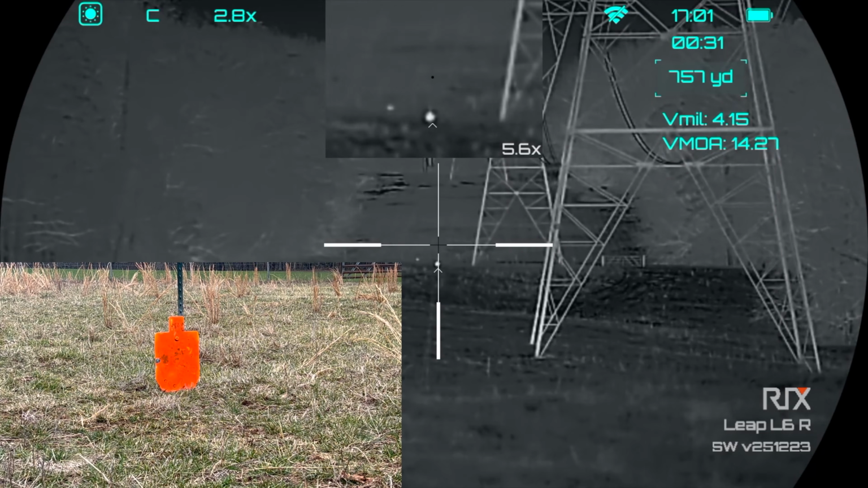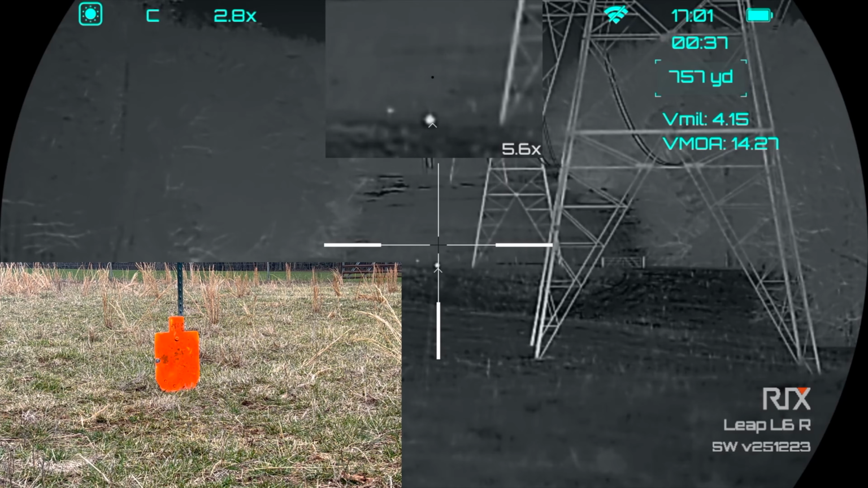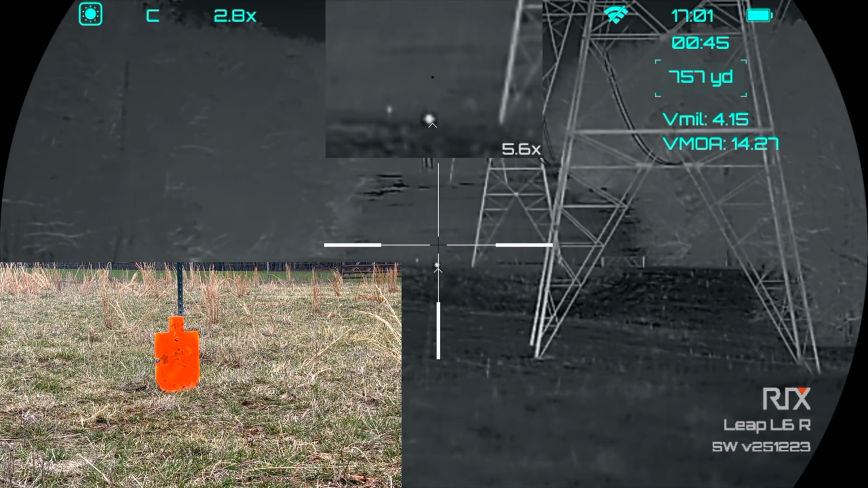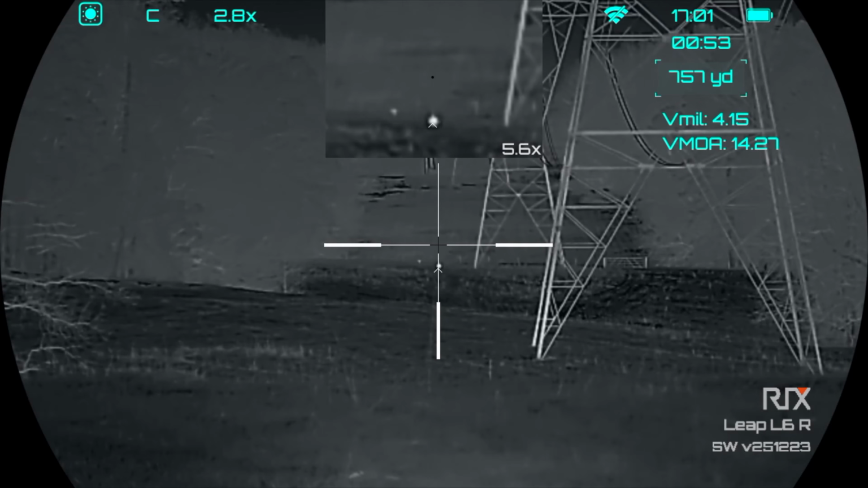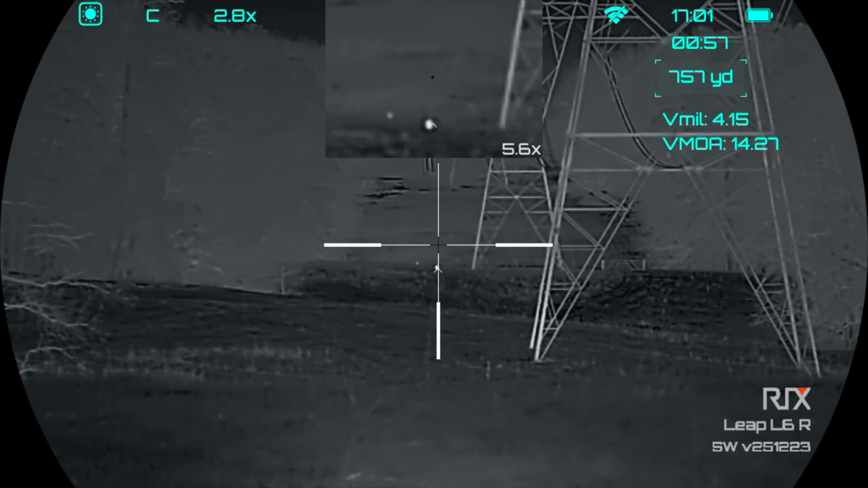I'm going to aim at the bottom side just in case. I don't want it to go over it. We got a little bit of right to left wind, so I'm going to aim right edge. I don't know if that was impact, but it was definitely right if it wasn't an impact. I saw something right there.